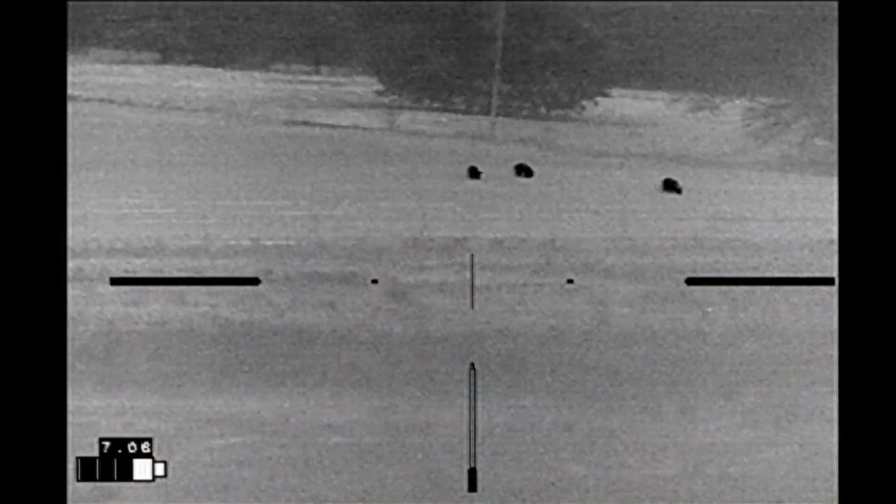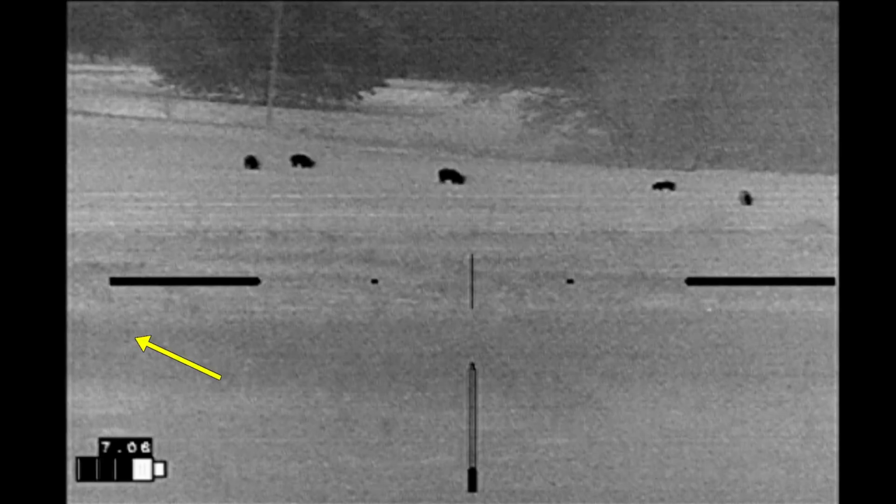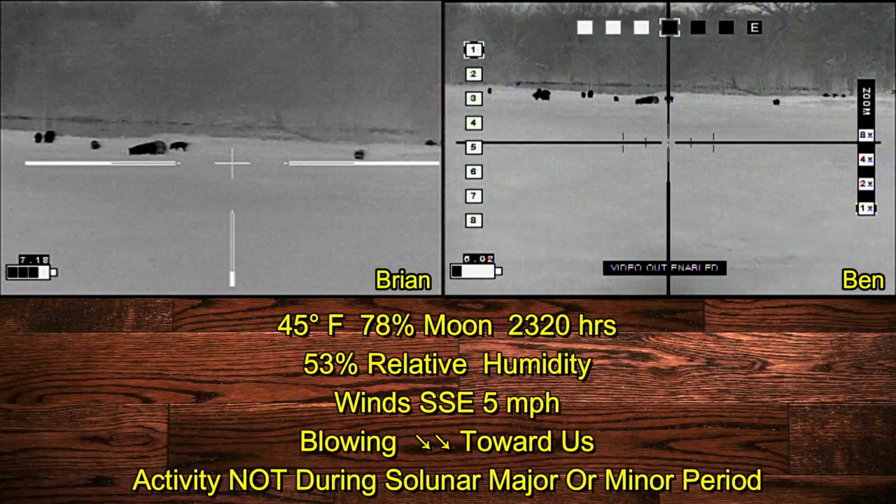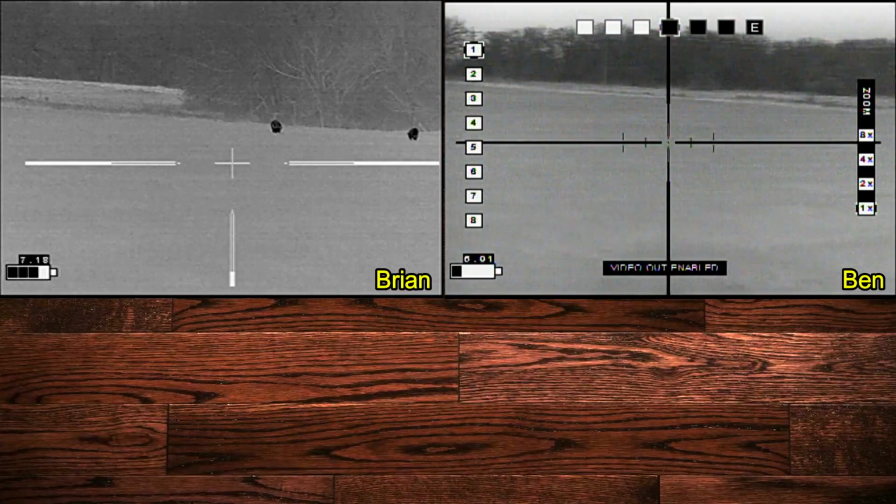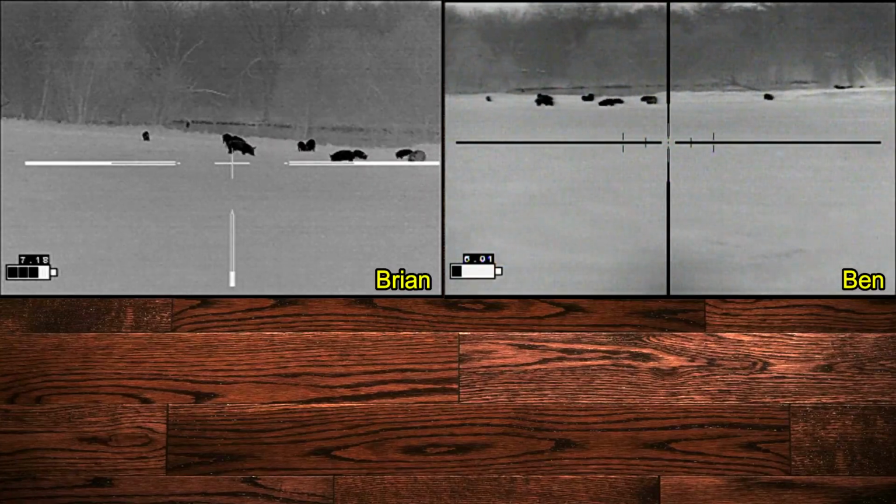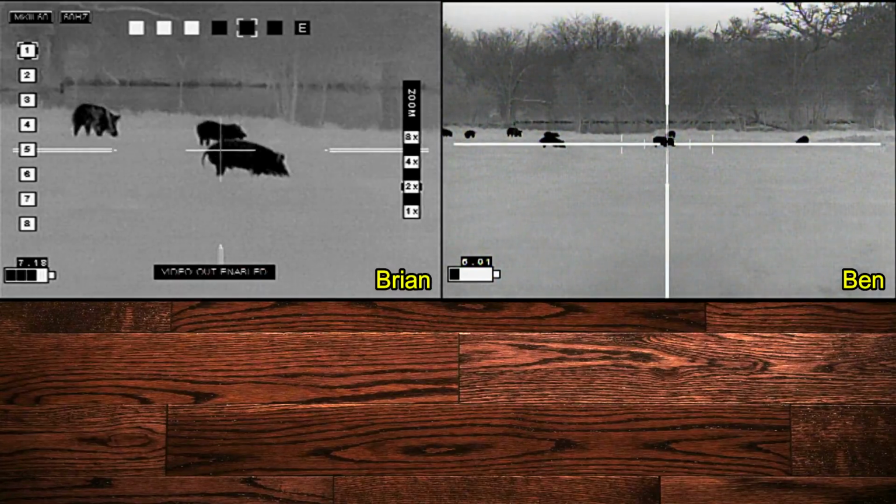So now we're into our second circuit checking properties, and we finally come across the sounder of hogs. What we need to do right here is to head way off to the left to go to the gate, and then we're going to come in parallel to the fence, which is what we're doing right now. Here we've changed positions, and I'm lined up on the left and Ben is on the right, and we're coming up with a plan. We're going to shoot hogs off to the right hand side. We think they're going to run left into the field.